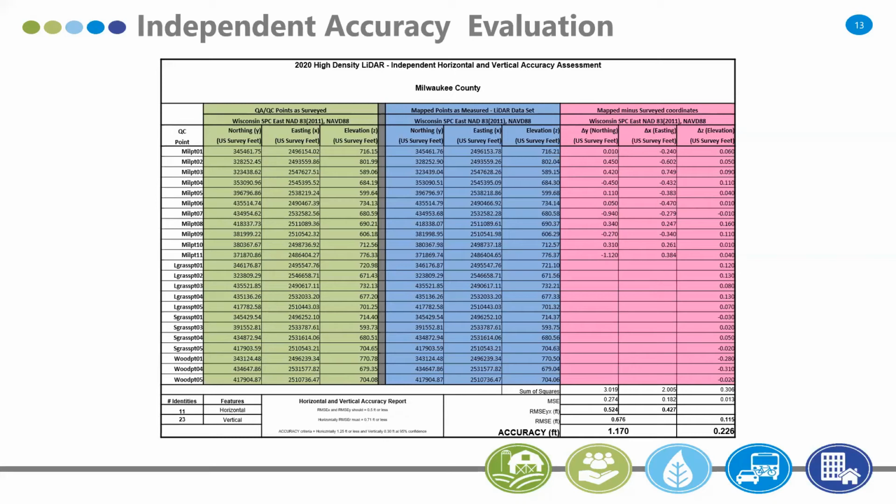Furthermore, the vertical was even better as far as you can see with all the hard and soft points. The result was 0.2 of a foot as an RMSE at 95%. So everything that I was excited about with the high density aspects was confirmed, especially knowing that it was completely independent.